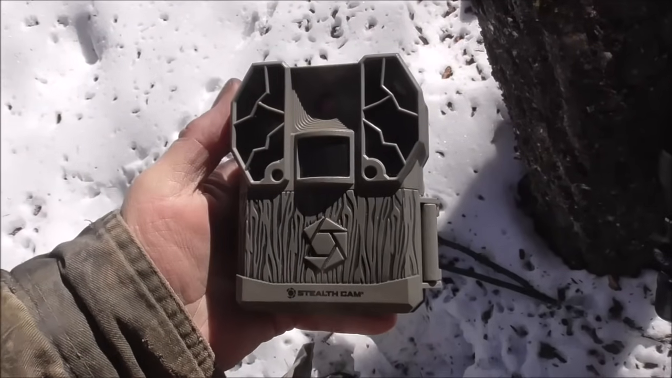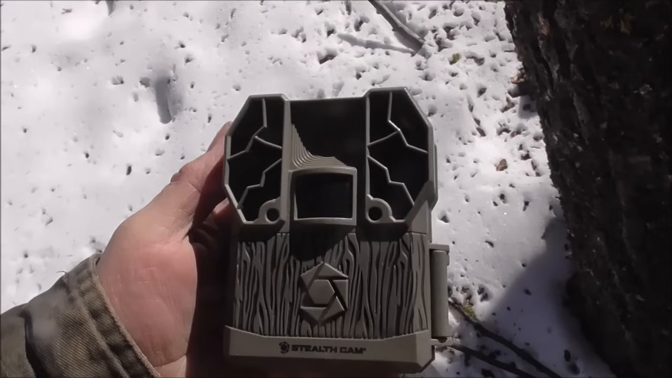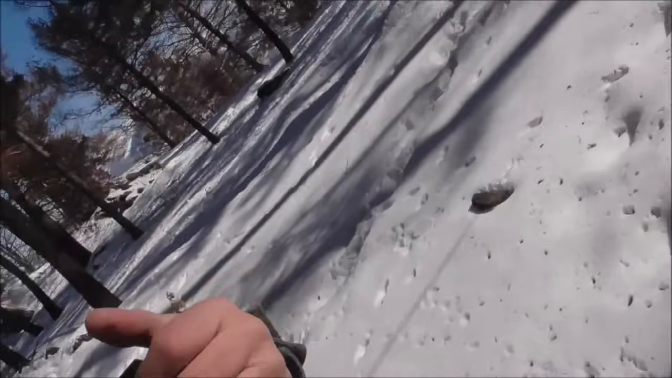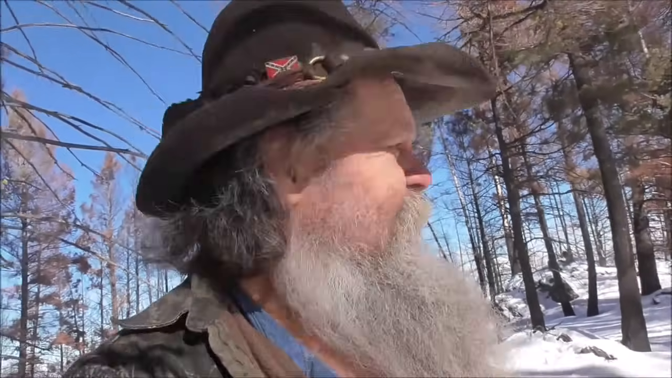So this camera only has 39 videos on it. The other one has 980. So you kind of wonder how come. I like these Stealth Cam cameras. That's what this one is. But it doesn't seem to work as well as some of my other ones. But it's a little far away from the bait, so that might be all it is. You would think there'd be more than just 39 though. So I will move it a little bit closer, see if I have any better luck.